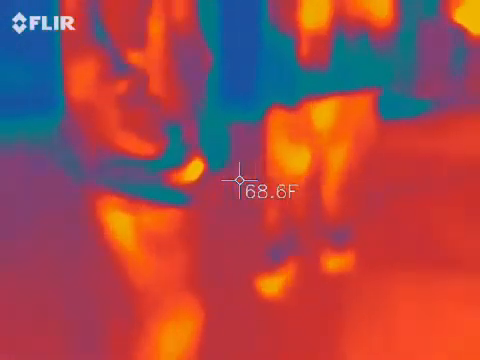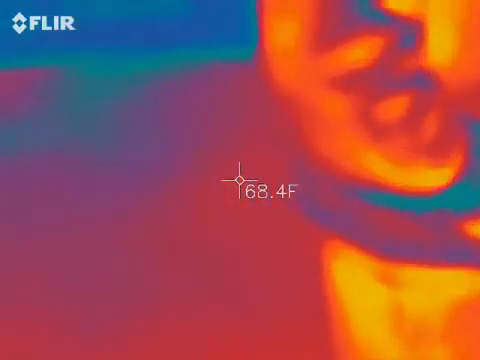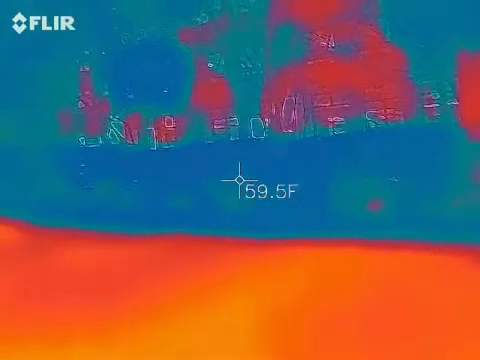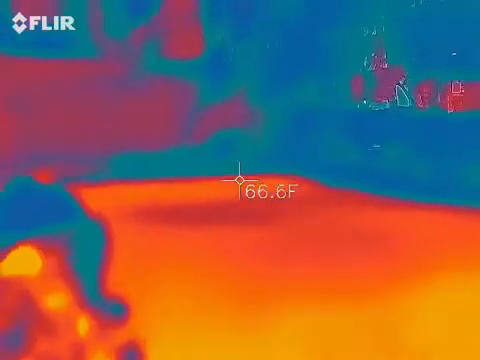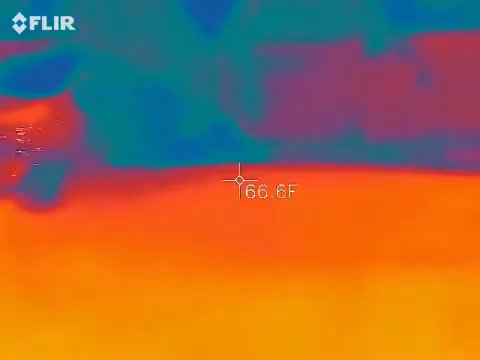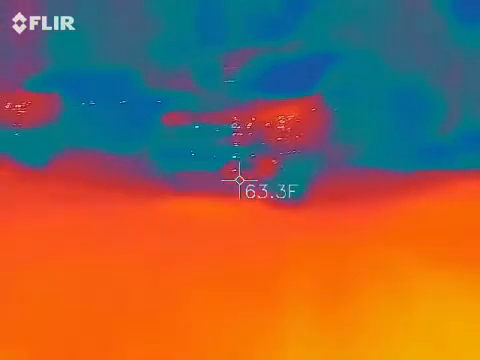Warrant for her arrest. For sure. Yeah, it keeps coming up with different names. Layla was one of them. One of them, the daughter.